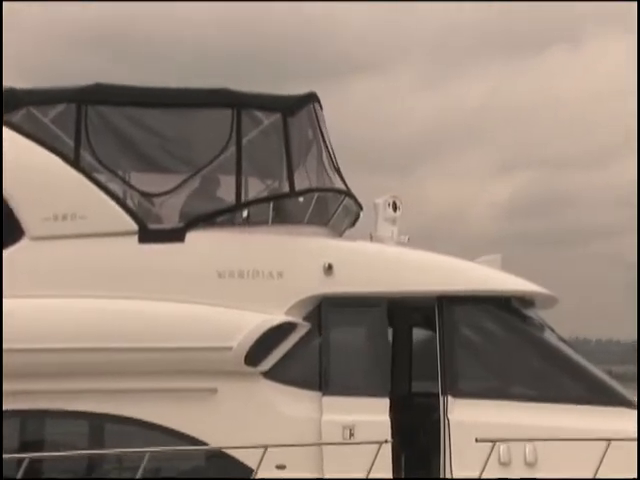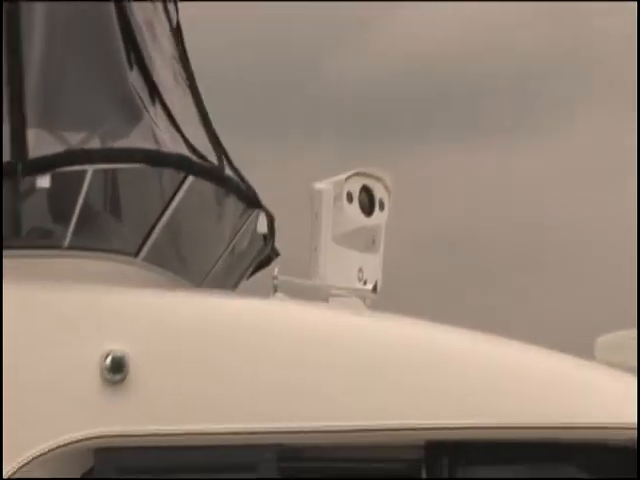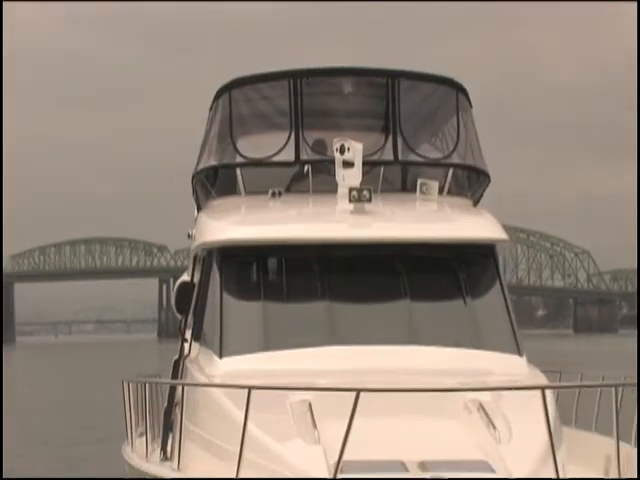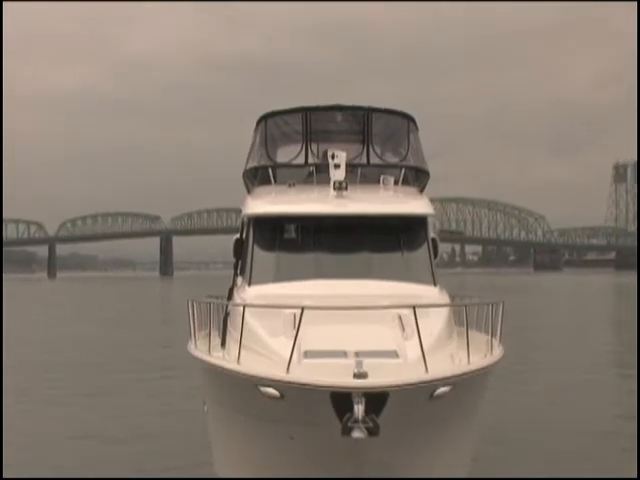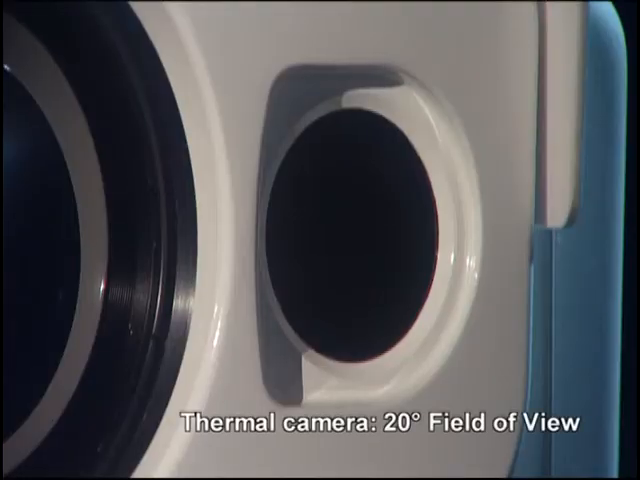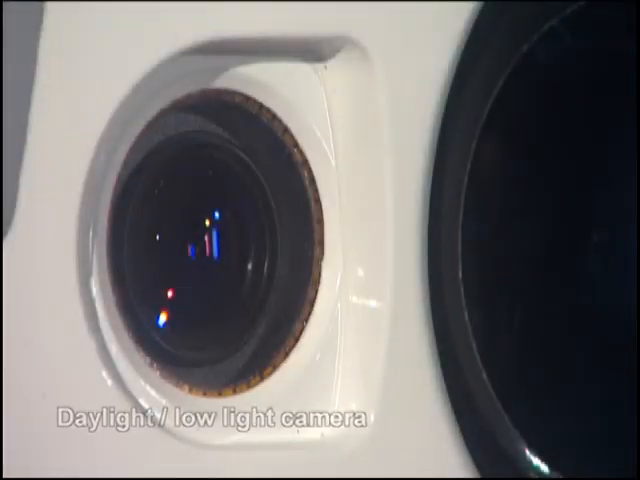Voyager is a powerful multi-sensor mid-range thermal night vision system. It features 2 thermal imaging cameras and 1 daylight low-light camera. One thermal imager has a wide-angle field of view and is ideal for navigation and situational awareness. The other, with the narrow field of view, allows the user to zoom in onto objects that are very small or far away. The Voyager also features a daylight, low-light camera.